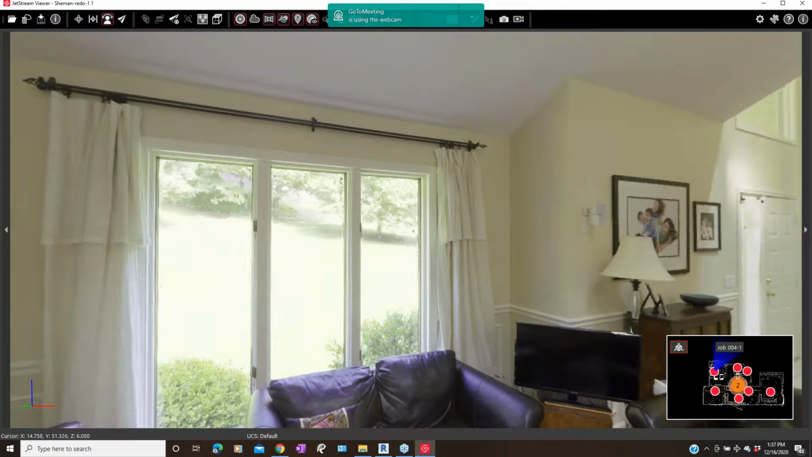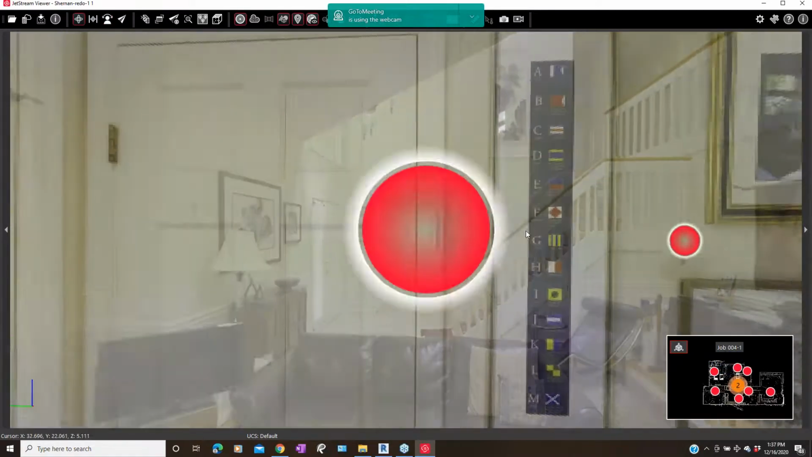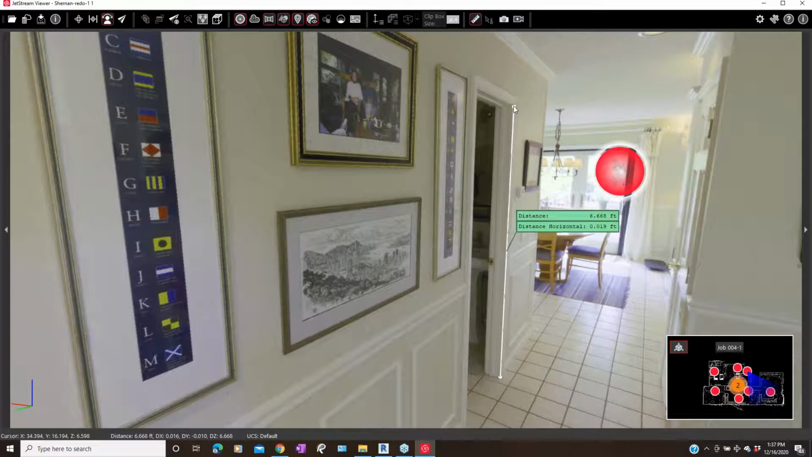So this is a scan. Measure anything we want to. Look around. We needed to know what the height of that doorway is. All we need to do is grab the ruler, measure from there to there, and that tells us it's 6.668, which is a 6'8" door.